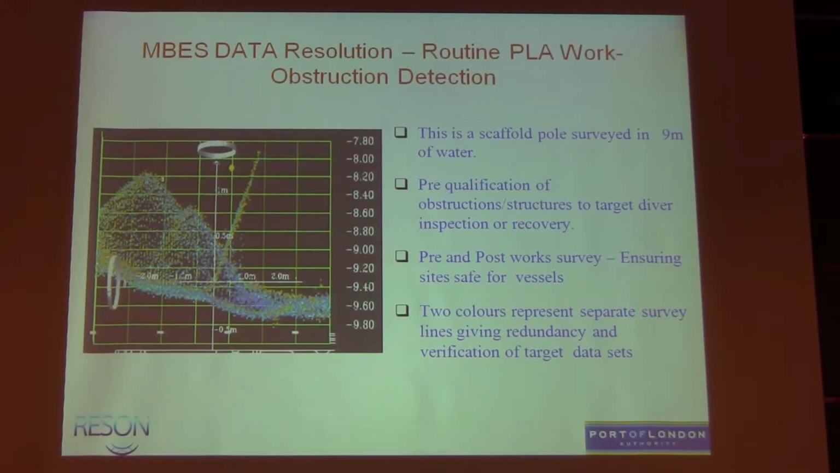But the 2 colours there show we've got 2 independent passes, and that was leading us to look at the reliability, the repeatability we're getting for the data. Really 2 or 3 centimeters different between the vertical and horizontal position at 2 independent sweeps on this target. Very good performance, really.